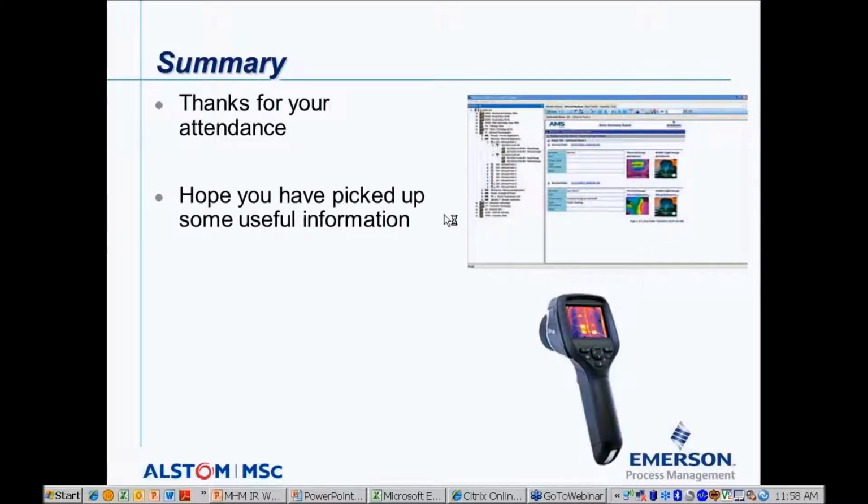Well, guys, thanks for your attendance today, and I certainly hope you've picked up some useful information, firstly about the selection of infrared cameras. It is certainly a dynamic area technology-wise, and a lot's changing. You've seen some of the aspects Bret talked about in the technical specifications you should be looking for, and some of the interesting things in particular that FLIR are doing, such as their advanced communications with things like iPads and Android devices, being able to take reports or view screens directly.